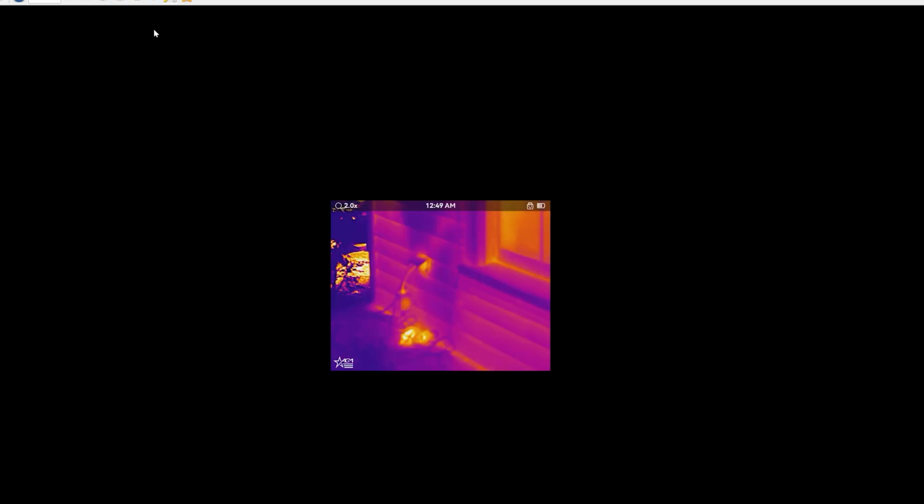Here's my Christmas lights that are plugged in. You can see the heat coming out of the outlet and coming through the extension cords there at my power strip that's right there. Pretty neat to see. Right there.